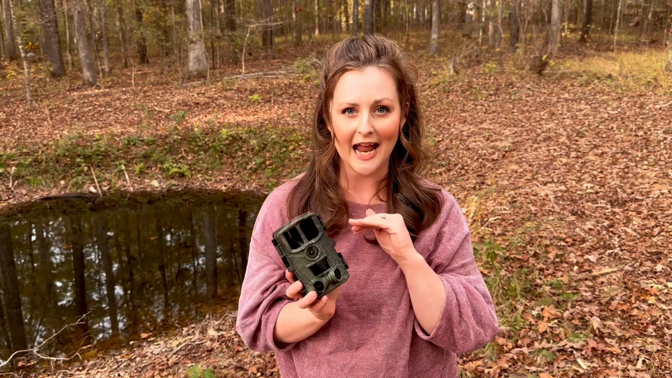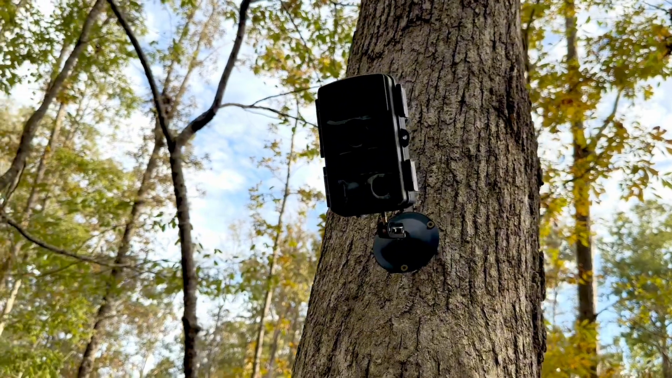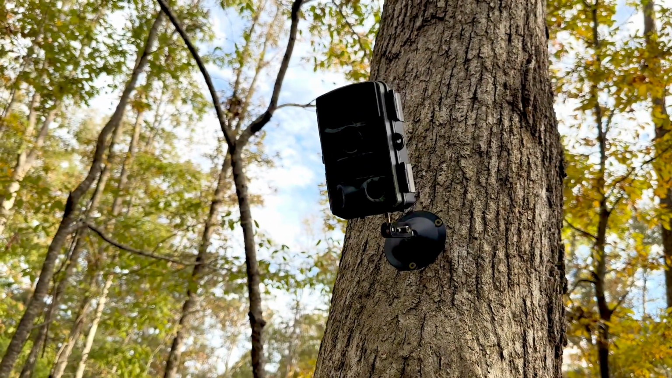This is a really great trail camera for the price. I was hoping to catch a lot more deer. It's starting to cool off now, so hopefully we're about to see a lot more deer moving through here. Overall, I think this is a really great value for the price for this trail camera, and I'm very happy with it.